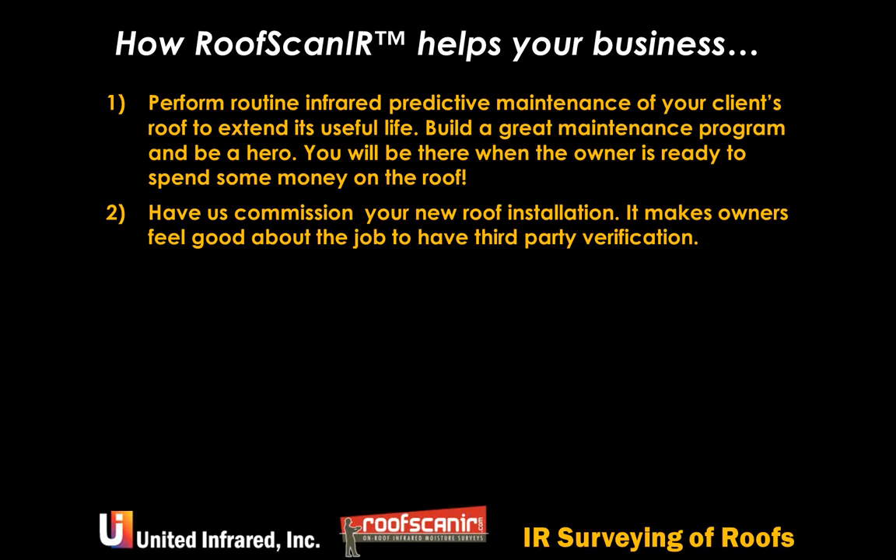Obviously, if you detect thermal patterns indicating concealed moisture, everybody really benefits: owners, general contractors, roofing contractors, consultants, architects, because you discover that concealed moisture early and it can be addressed while the roofing contractor is mobilized.